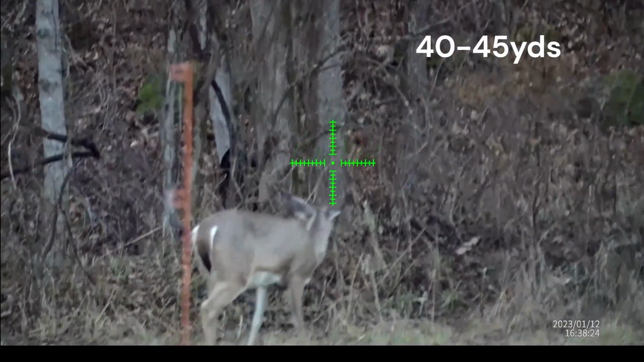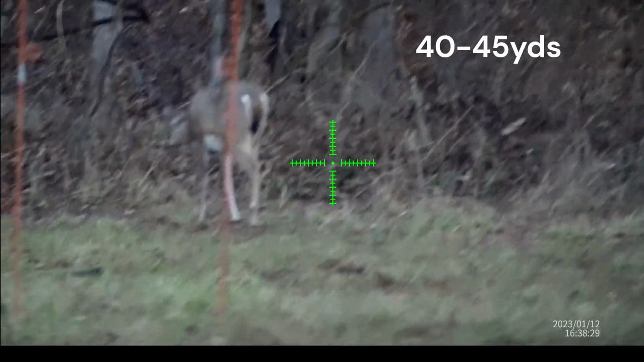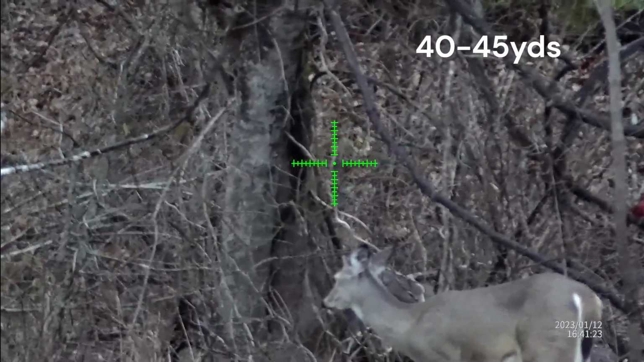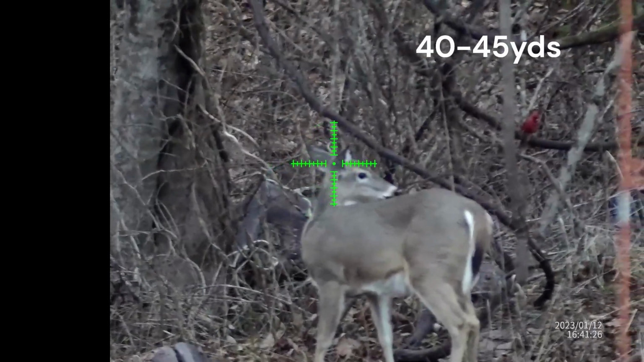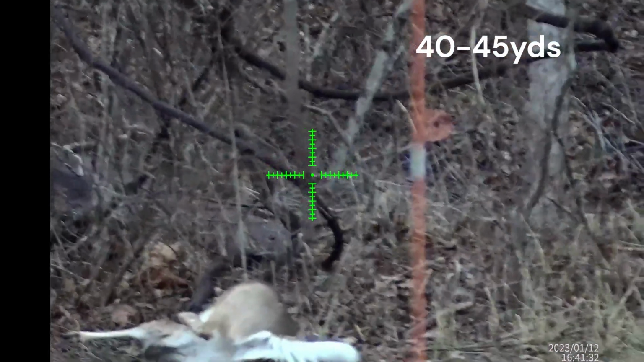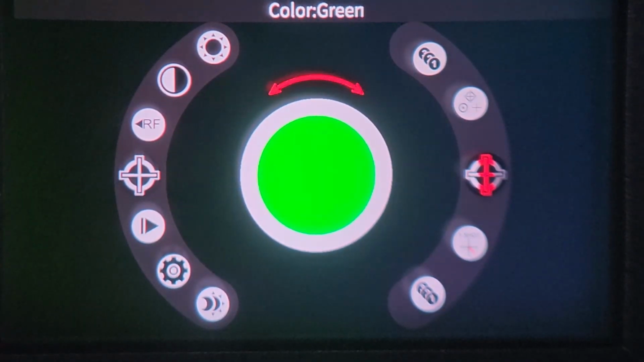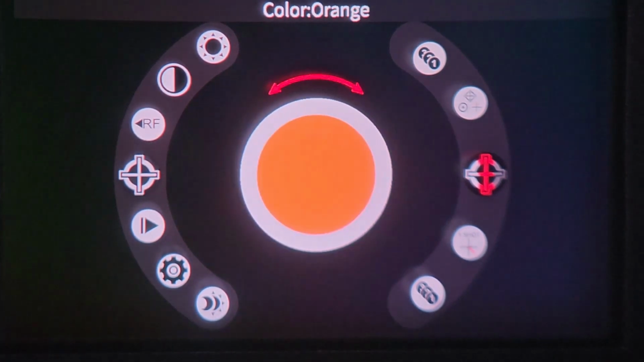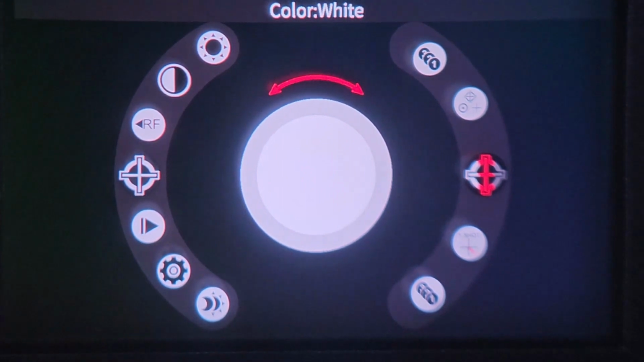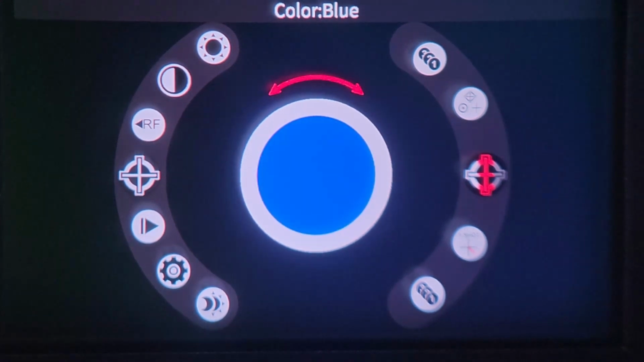There's 3 main operating modes that you can choose from: your regular day, your black and white night vision, and your green night vision, which is an option that most other night vision scopes don't offer. There's 10 different reticle options, and for ours, 10 different color options, although I believe the Max and the HD only offer 9. The internal battery is charged with a USB-C type cord, and it has a standard micro SD card for recording any of your pictures or videos.